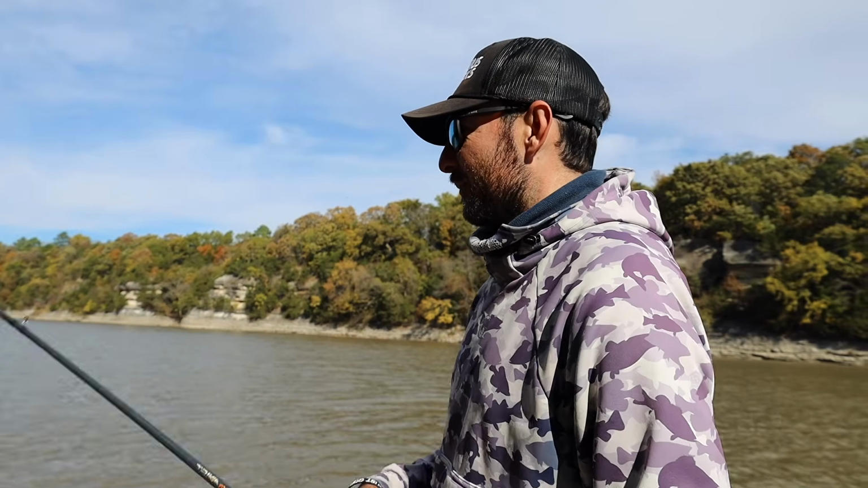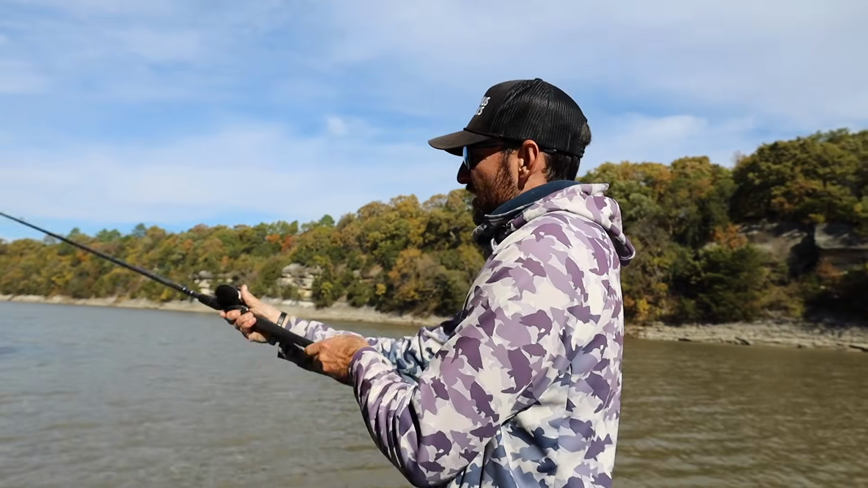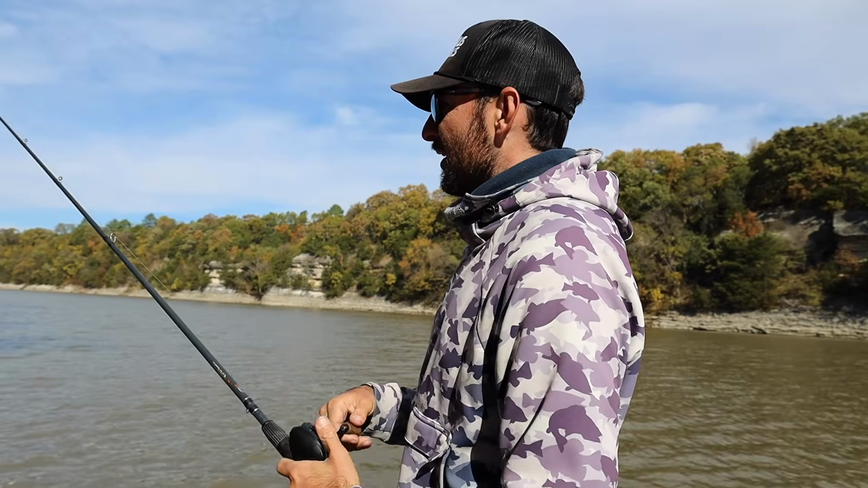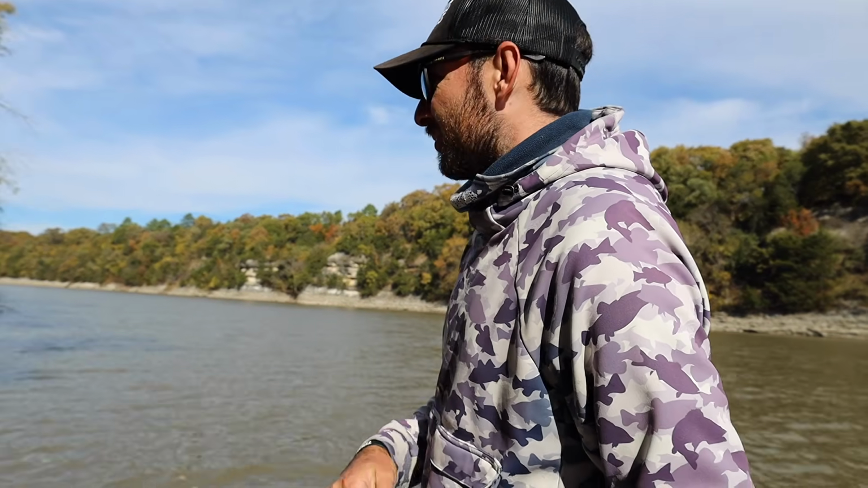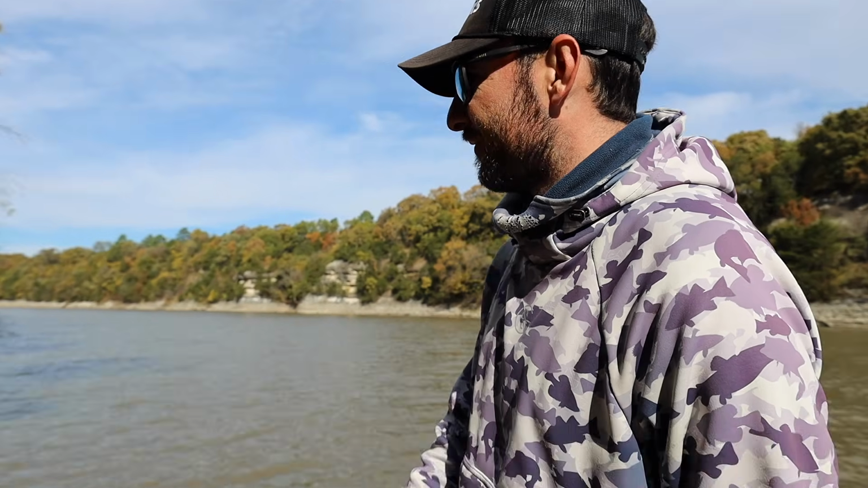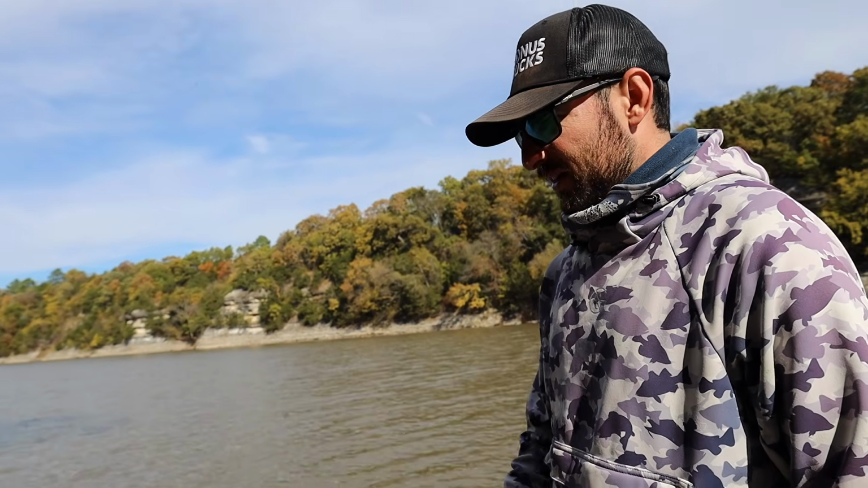We just made another move. Went way up the Elk, didn't get any bites. Put it on the trailer, and now I think this is the Spring River. It's whatever the next river up is. We put up way up it. So we're gonna fish here for, say, an hour or two. See if I can get on anything.